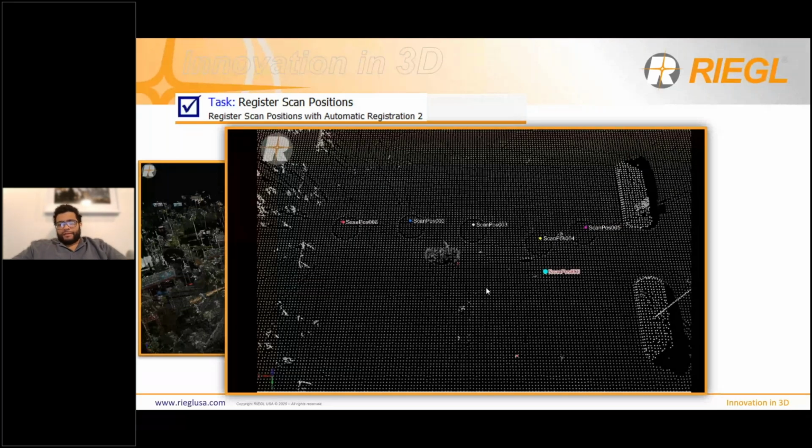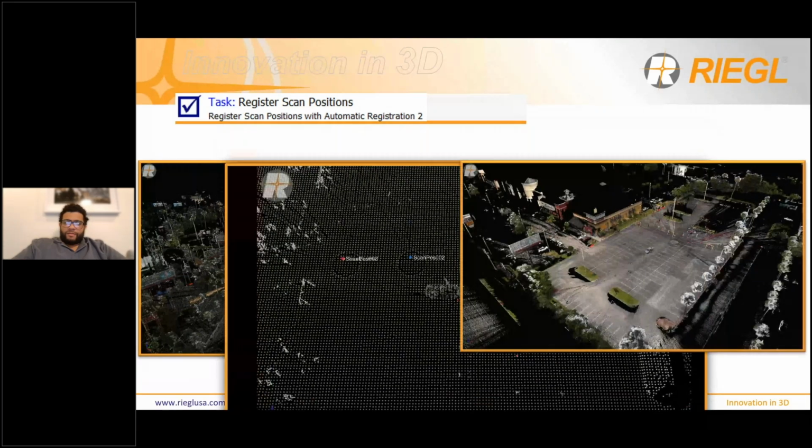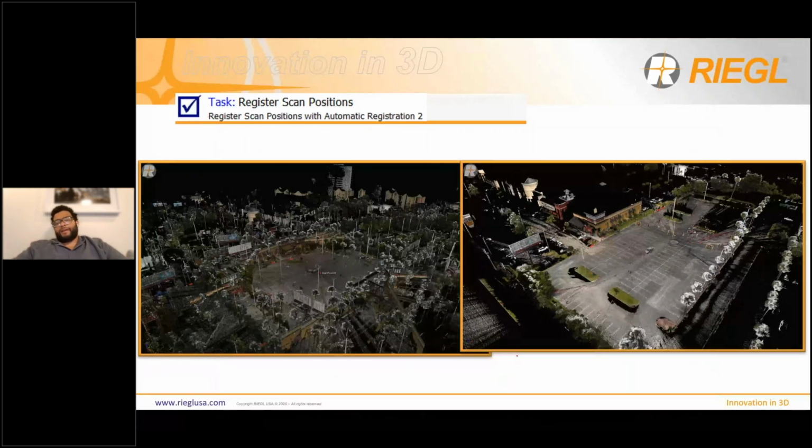And it's almost done here. So yeah, scan position 7 is the last scan that we need to take. And then once that's done, you'll end up with a point cloud that looks like this, which obviously, comparing the point cloud on the left to the point cloud on the right, there's a tremendous difference, right? Everything is now aligned properly and stitched together properly, so you can see features.